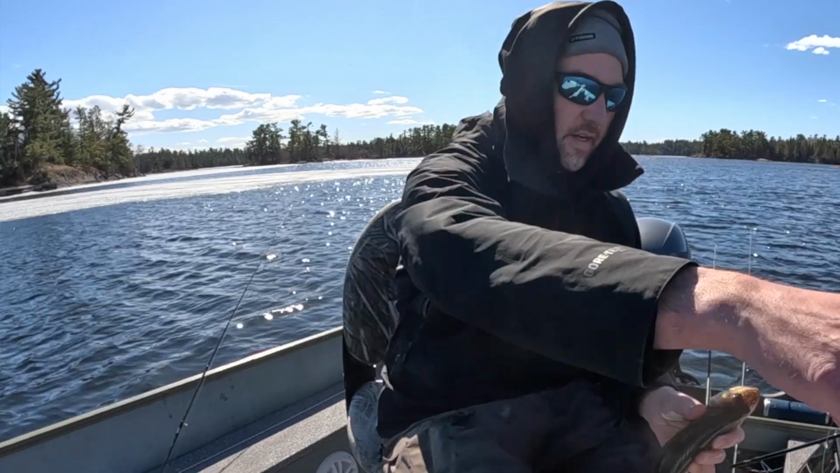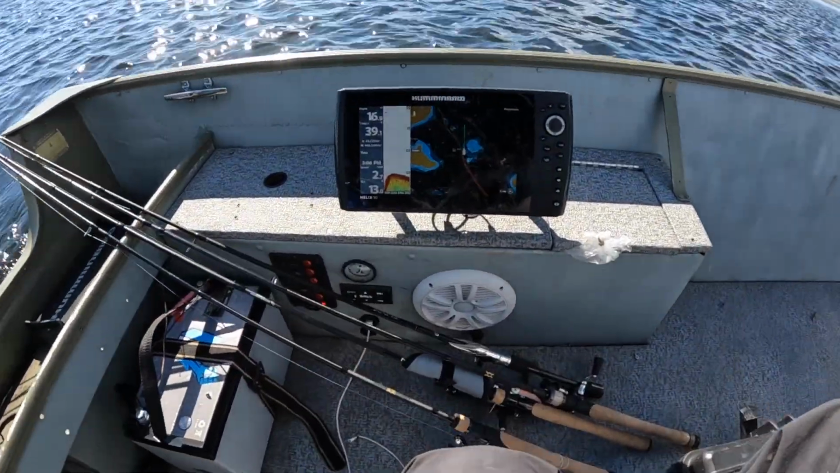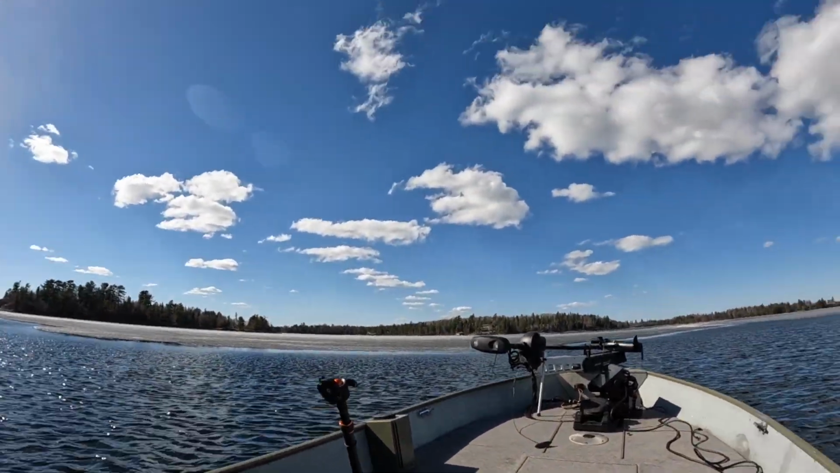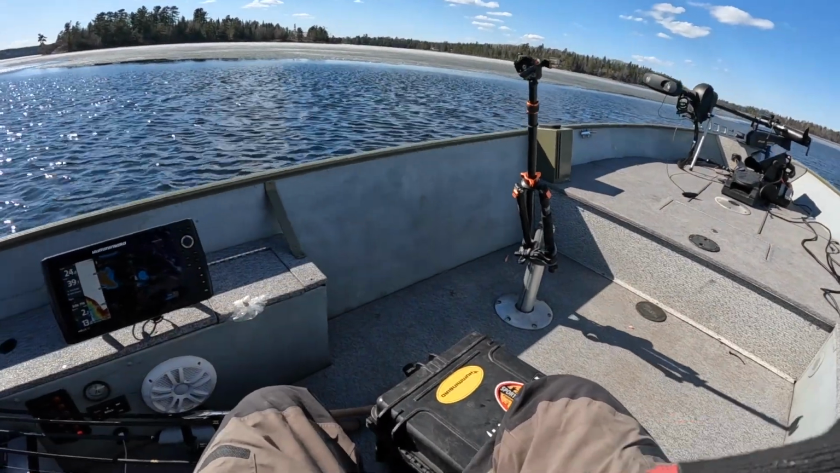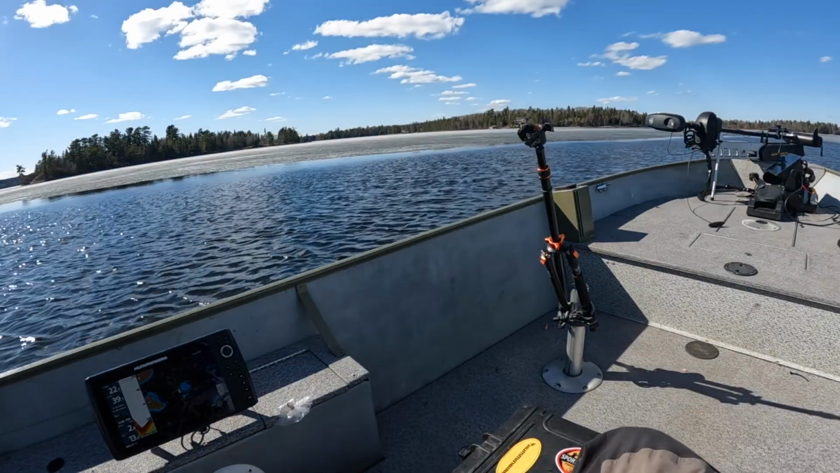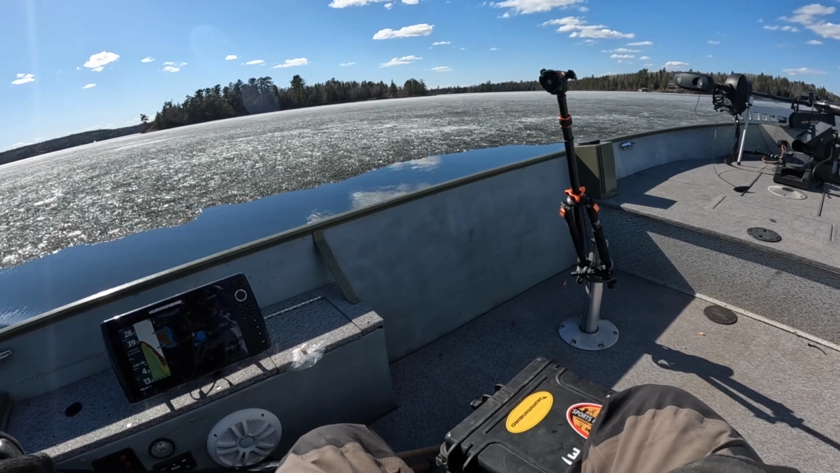Thanks, bud. You're gonna taco just fine. My old track goes up this way. That's gone. Let's see here. There's a boat on the other side of this that obviously didn't want to chance it.